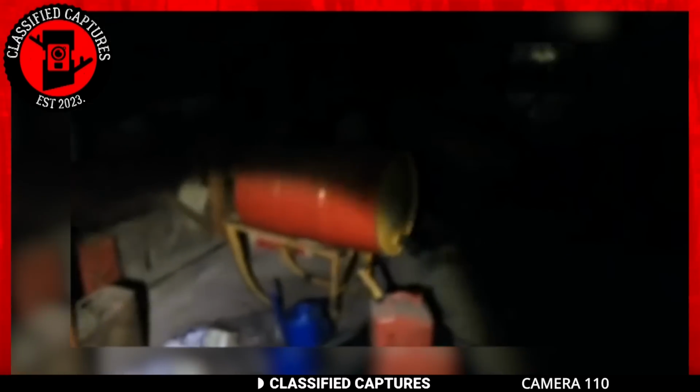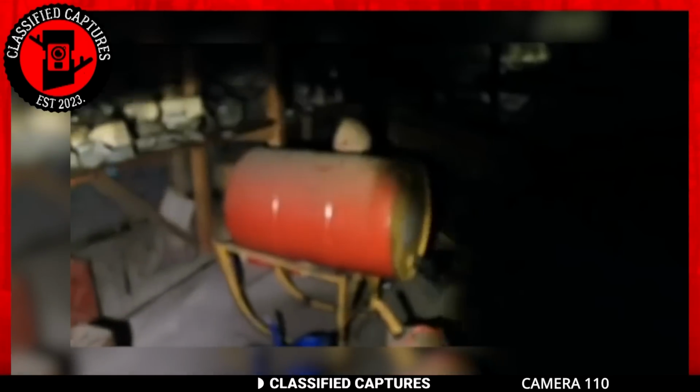Armed with a flashlight and a camera, an unknown individual ventures into a cluttered garage. Inside the garage, there is an established wooden structure for storing materials and equipment. It's unknown if he knew something weird was there, but judging by his movement, he might have. As he points his light at one of the wooden cabinets, a creature's head pops up.